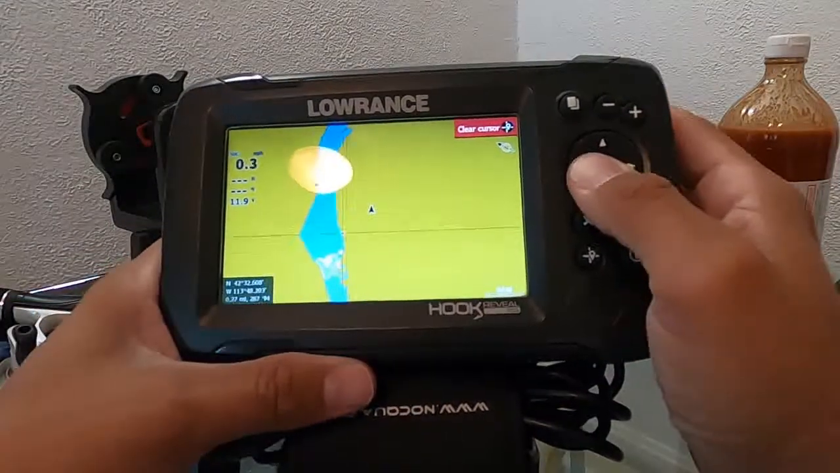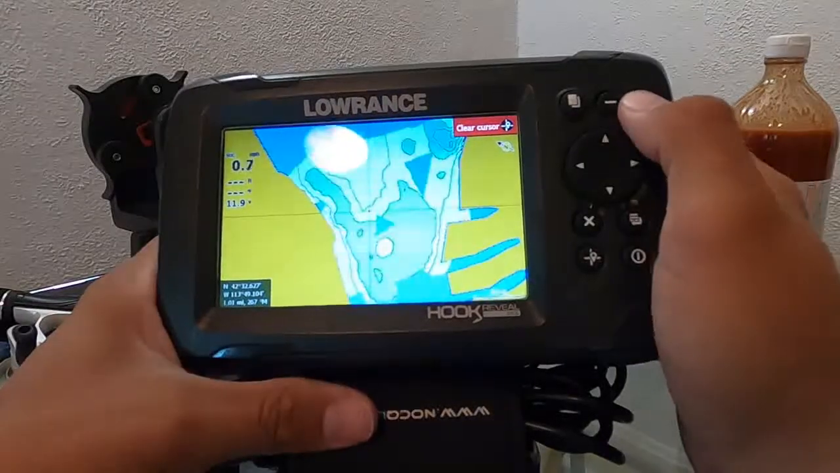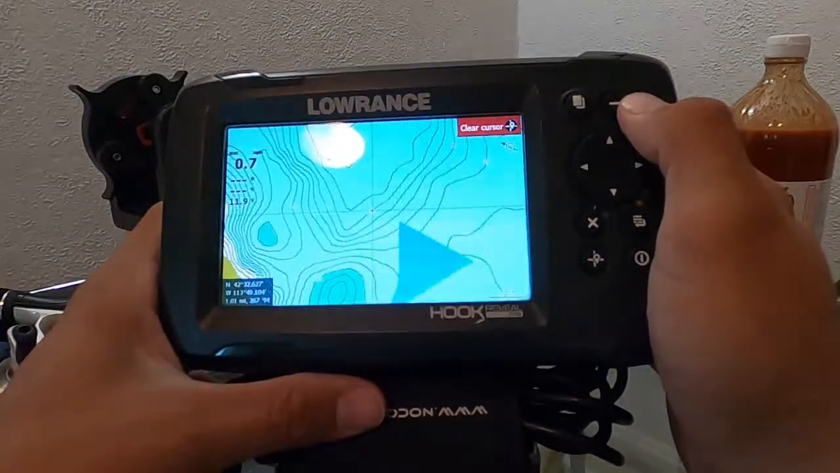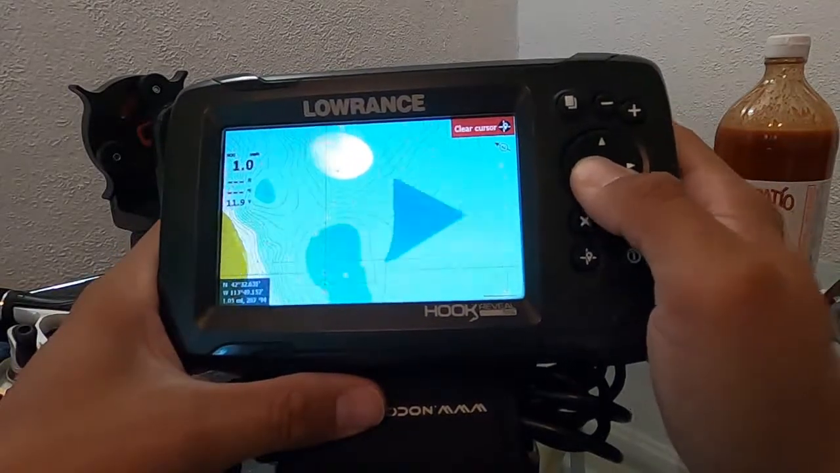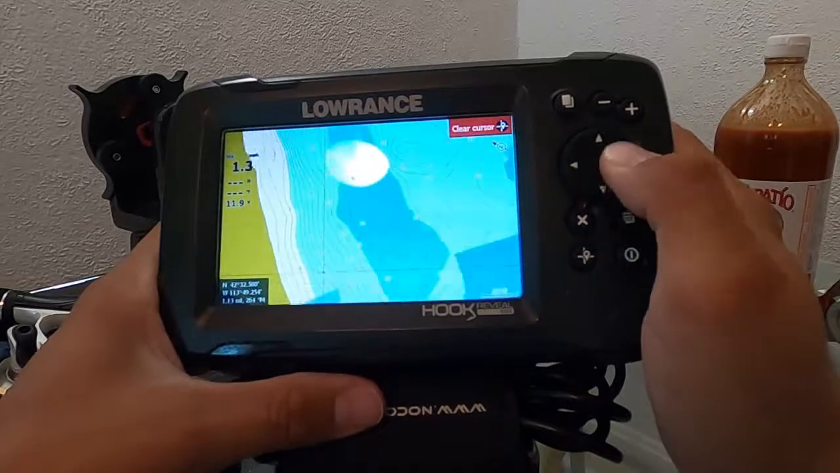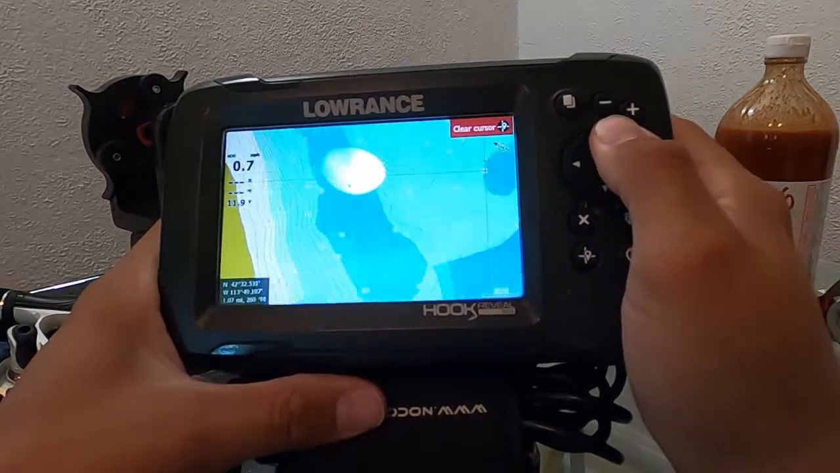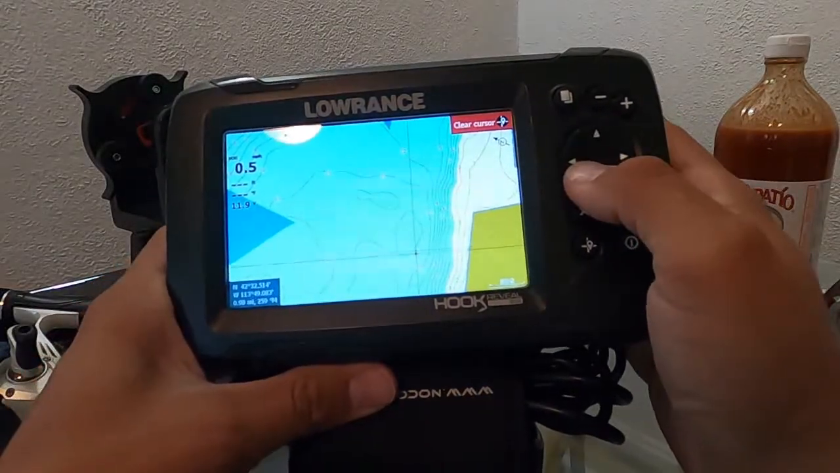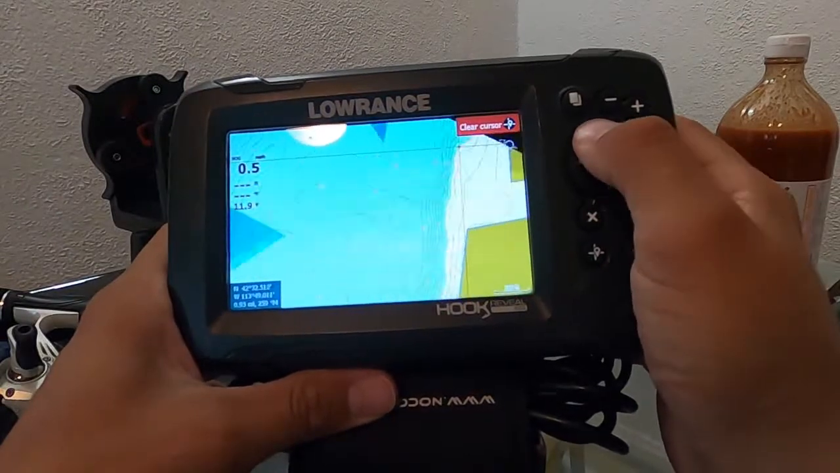Now I can go to this spot right here and zoom in like a madman. It's going to show you all the contours of this part of the river. There's some deep spots there. For the most part, it's not a very deep river here, at least this part of the river. 14, maybe 15 deep in this section. Let's check over here. Whoops, went too far. Let's go 13 there.